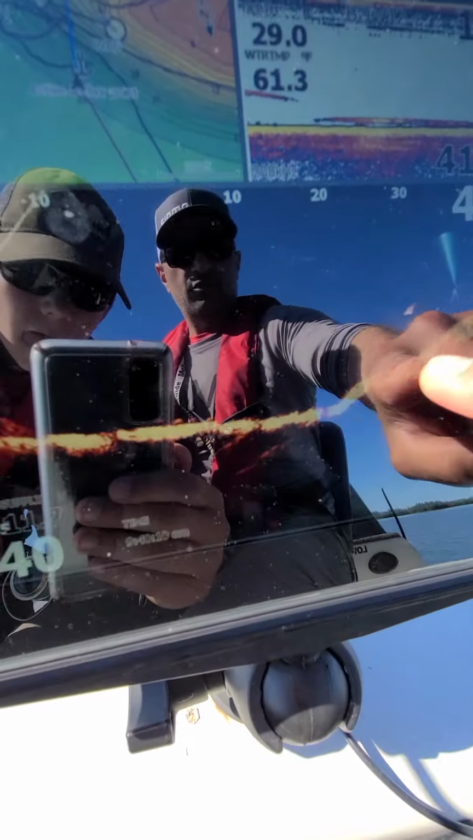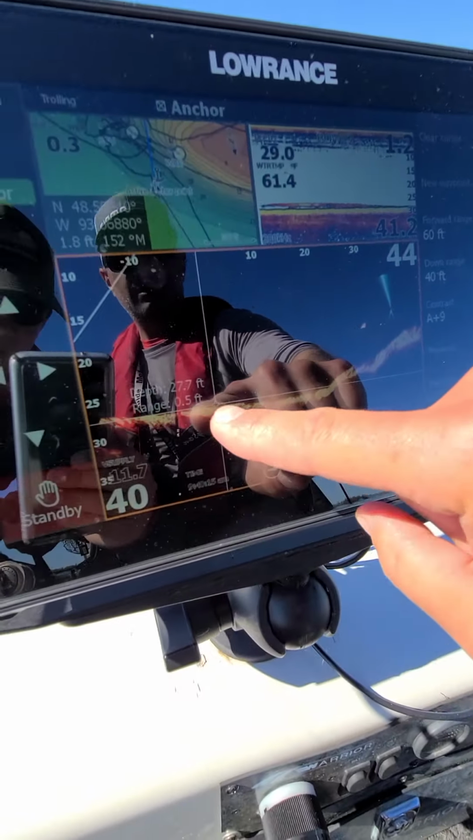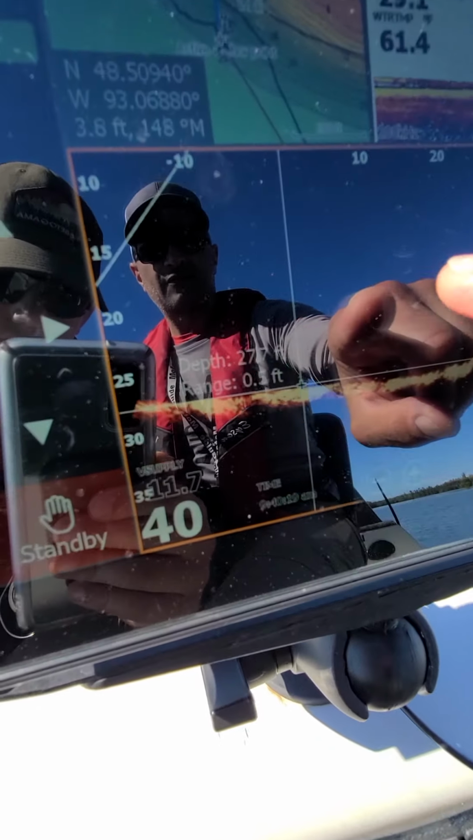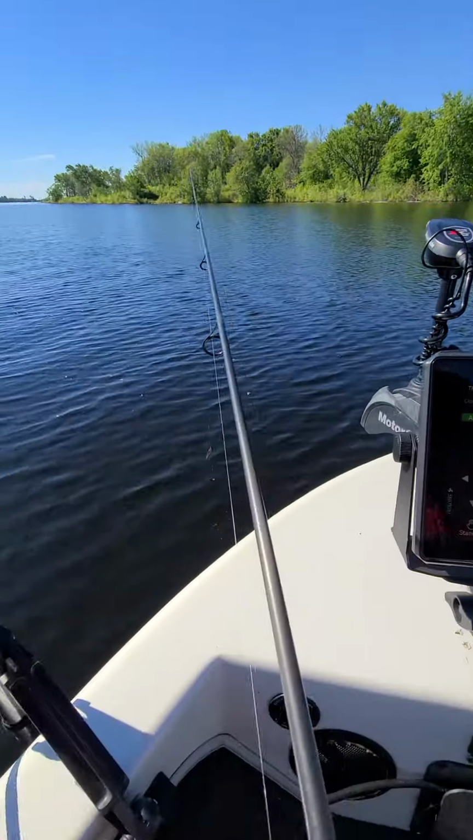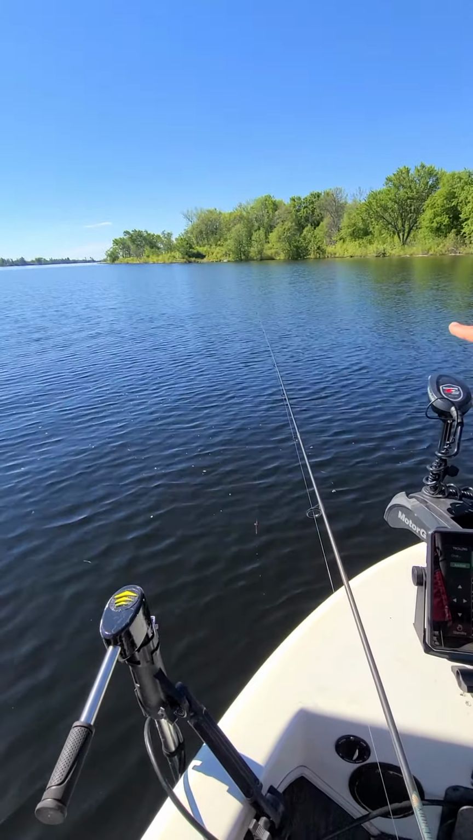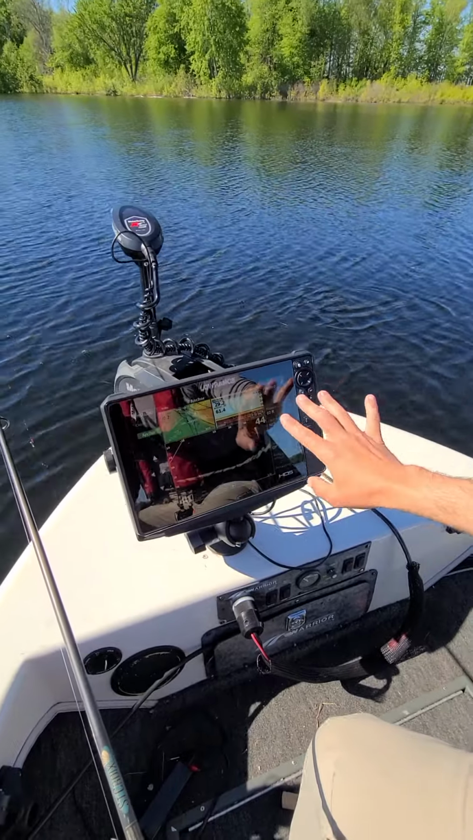See? What that's telling you is there's the break, and I can put my finger there, and that's 27.7 feet in front of the arrow. So you see the arrow there? That's 27.7 feet straight up that way. So I'm going to hit clear cursor here, and it takes me back to where I want to be.